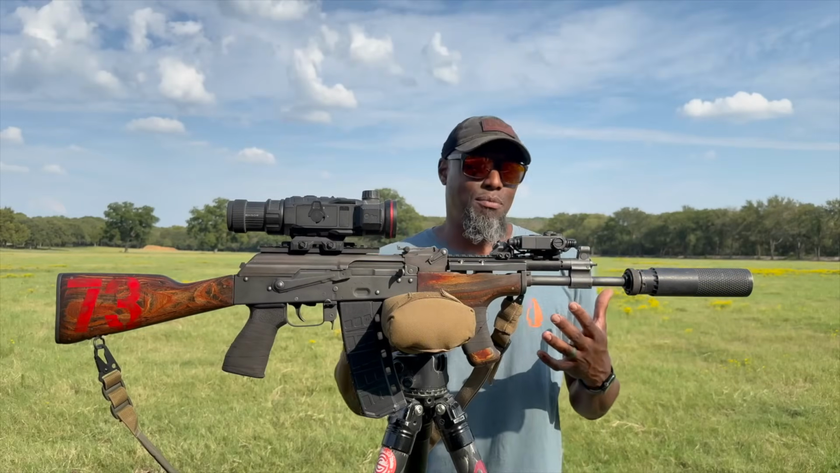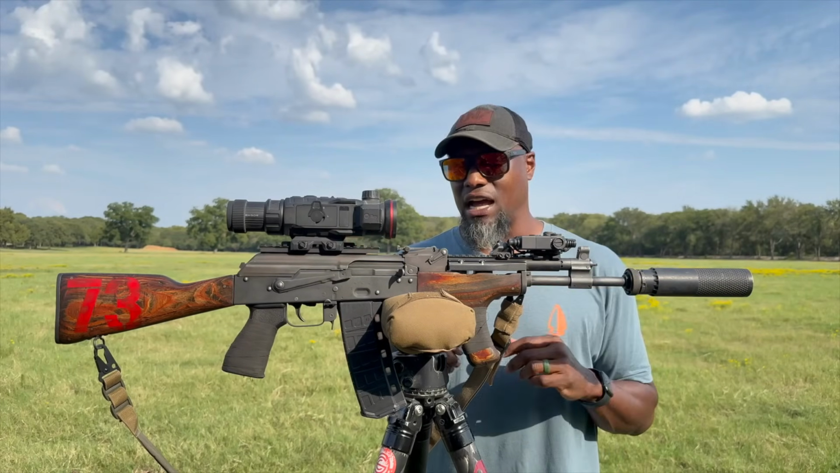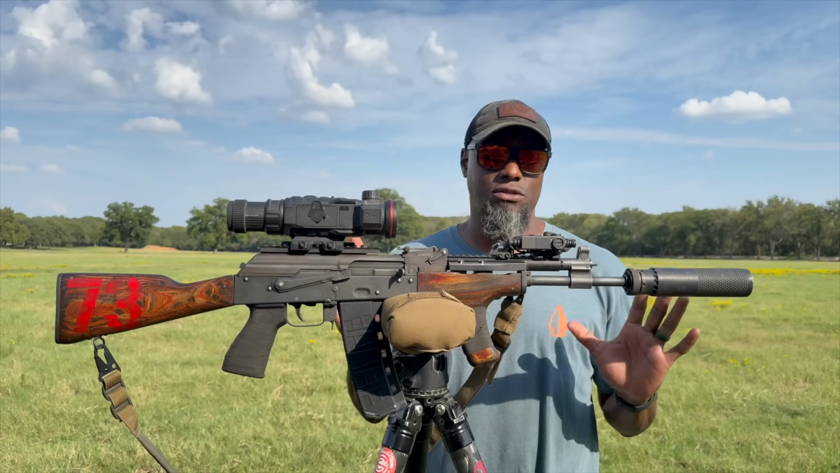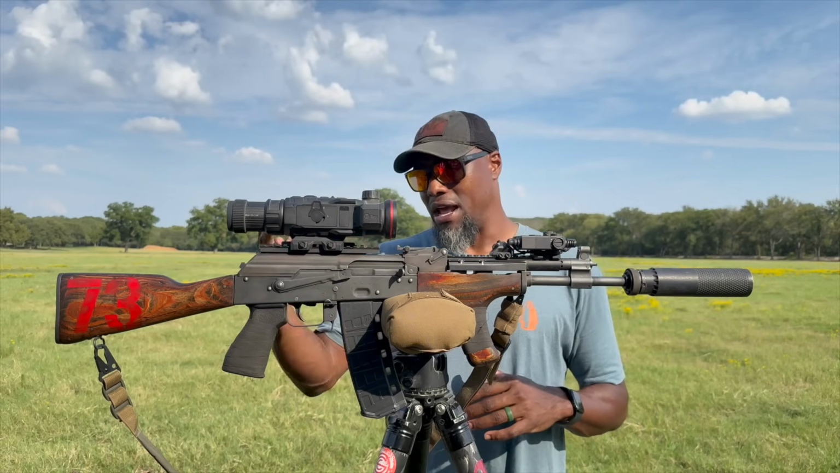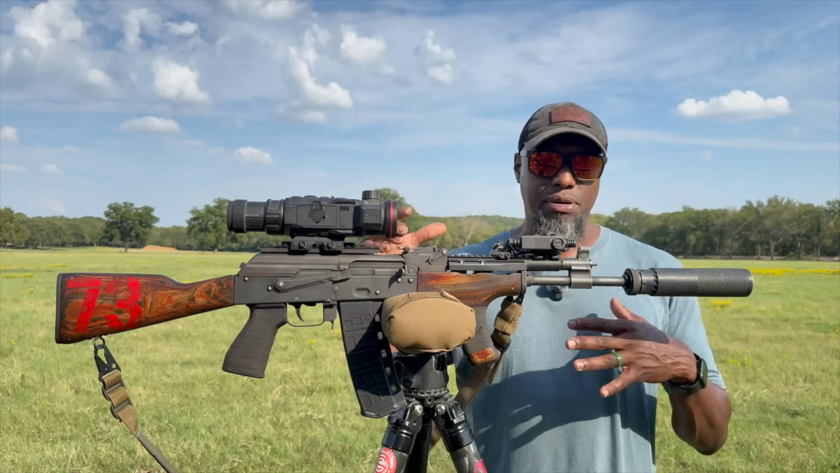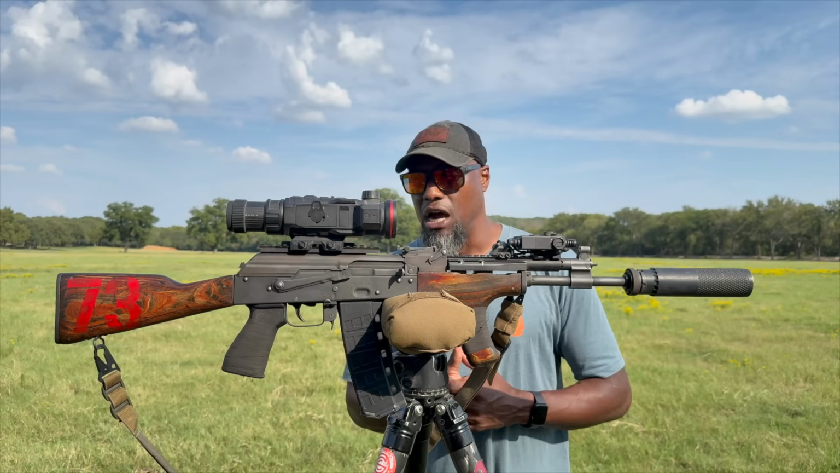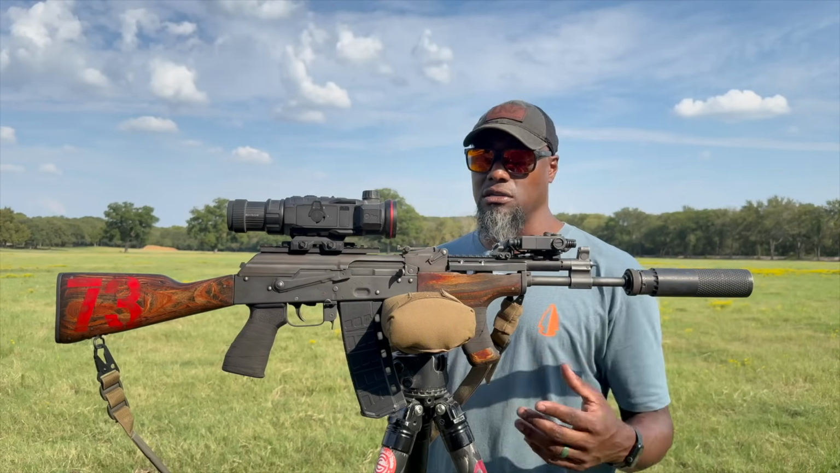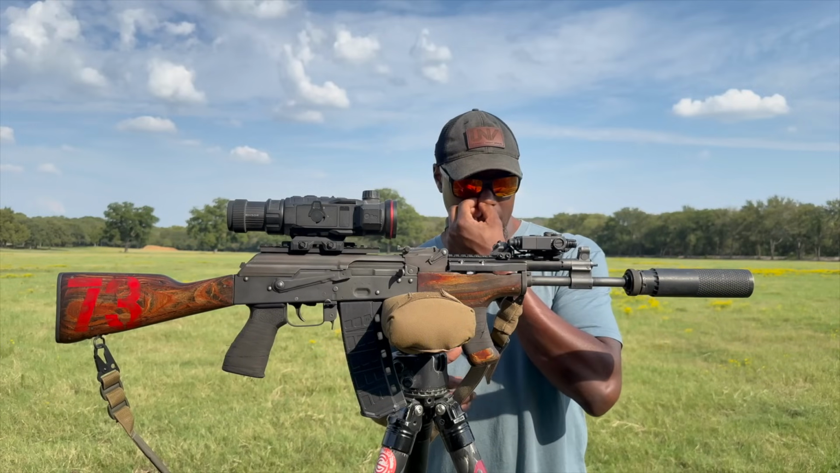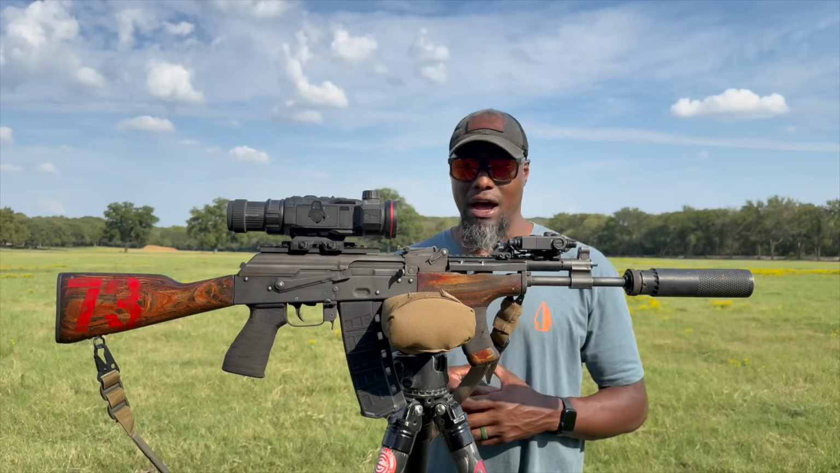Some people are not a big fan of the battle-worn look, the used look. I love it. When I first laid my eyes on it, I was like, oh my God, these things are gorgeous. I love the Romanian parts kits, the wood is obviously used. They didn't beat it up and put it together. It came in like that. And I really do like it. A lot of people are not a big fan of the dongs. I am. It keeps my hand off the hot rails, and it worked out really good here with the Coltac bag on the tripod.